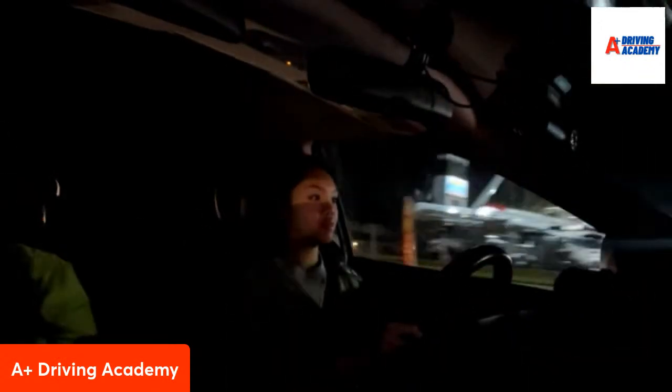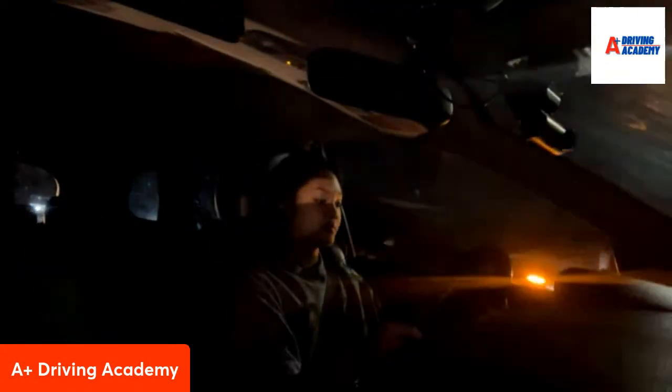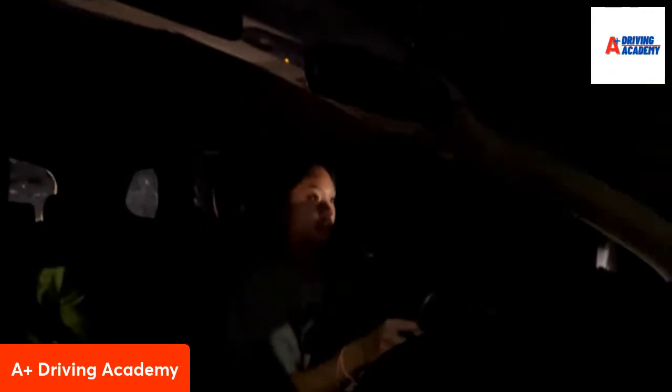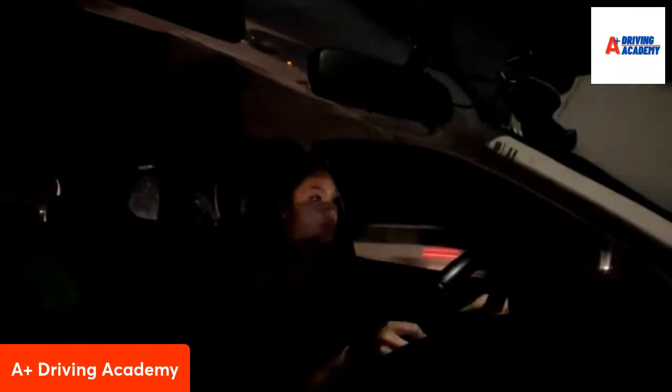And then we're going to flip and do right turns because it's different when you're doing it in the day versus doing it at night. Gotcha. Good.